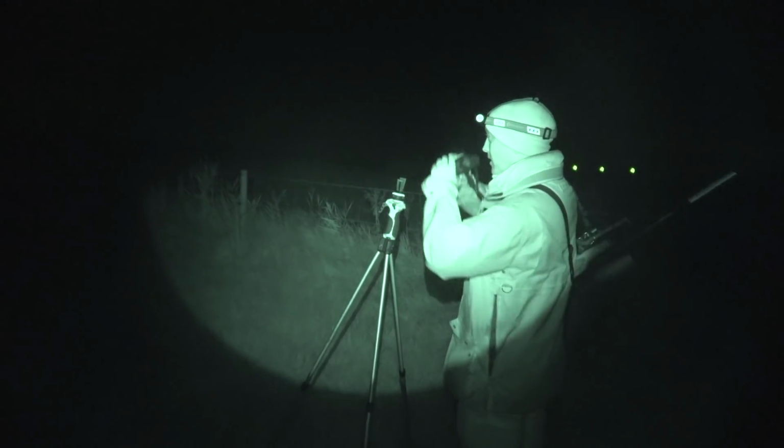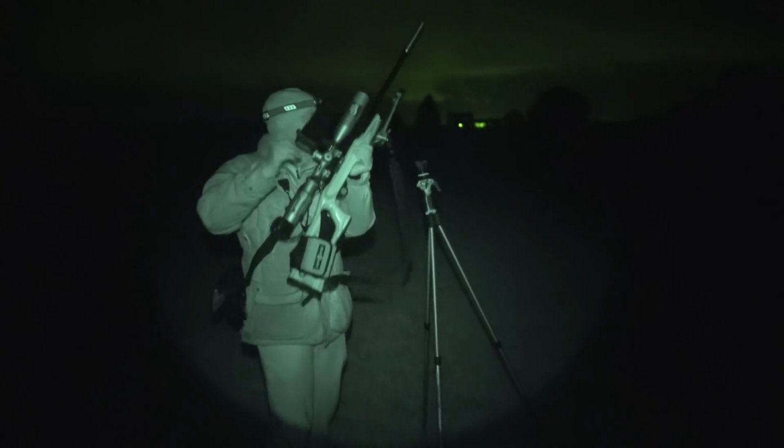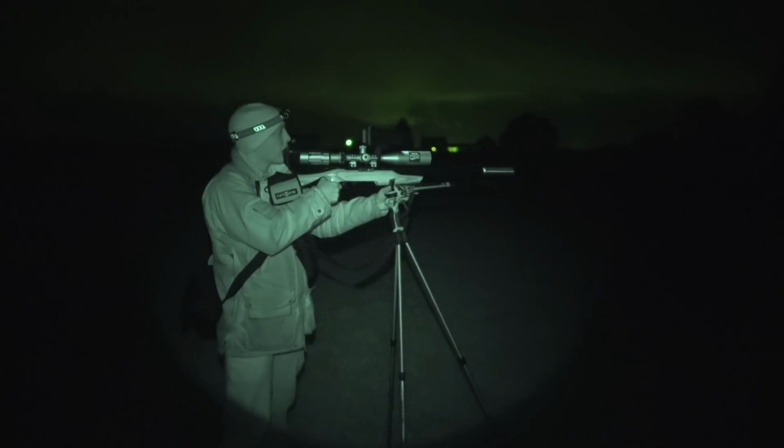I'm just confirming to Mark there, using Pulsar Thermal LRF XP50 binoculars, that it's 62 yards to the rabbits. So we close it down an extra 10 yards and go in for the shot.